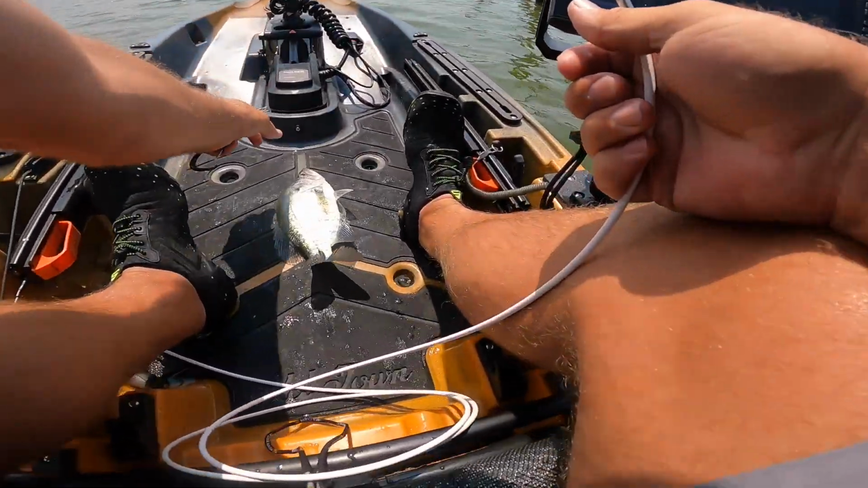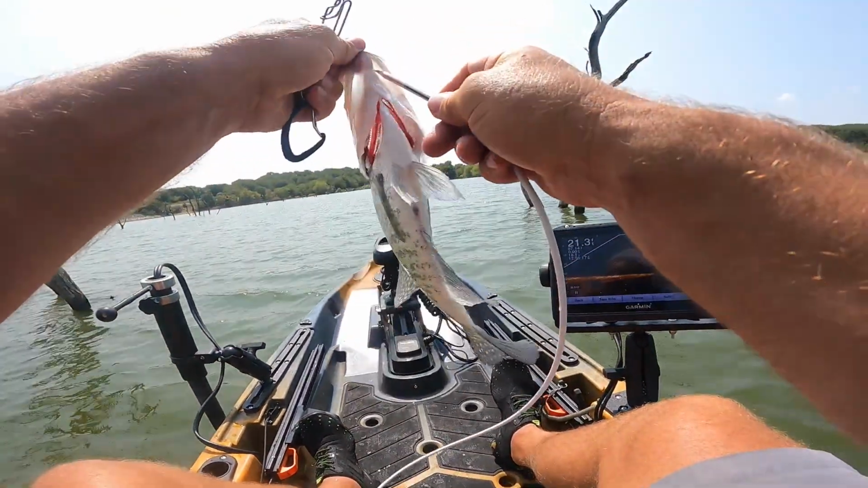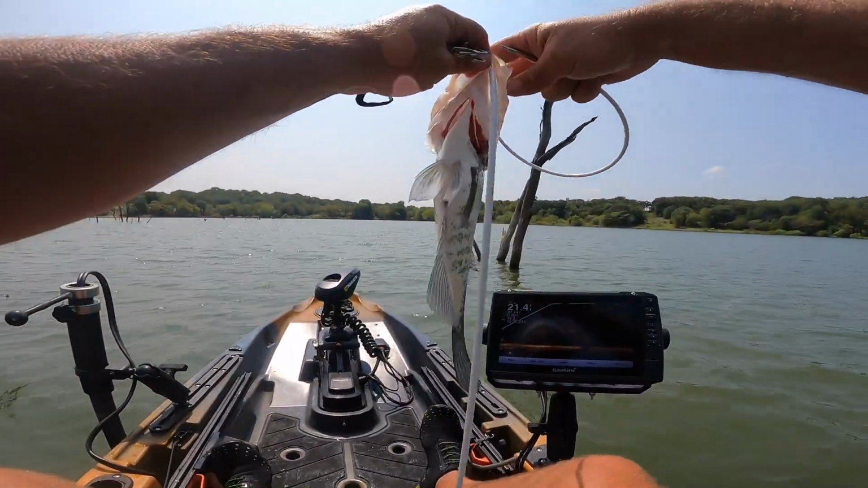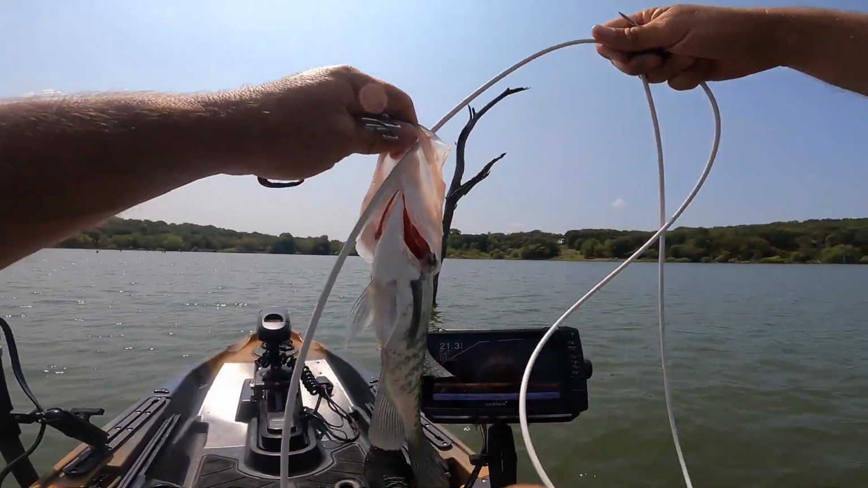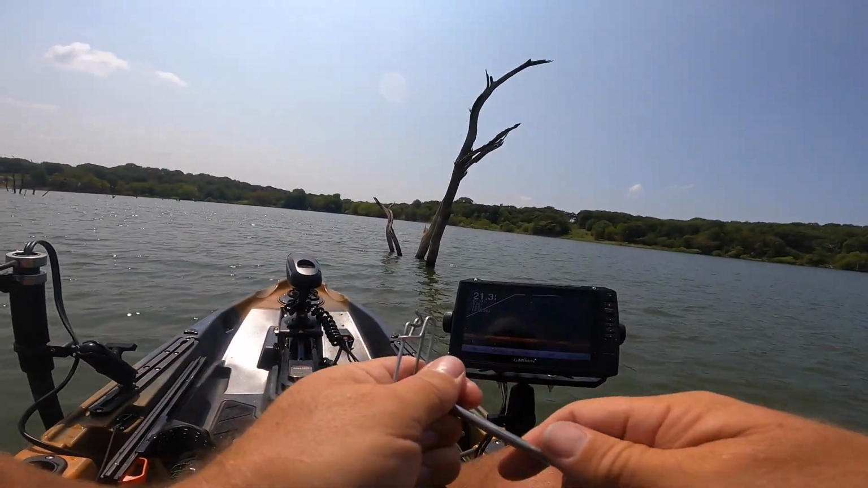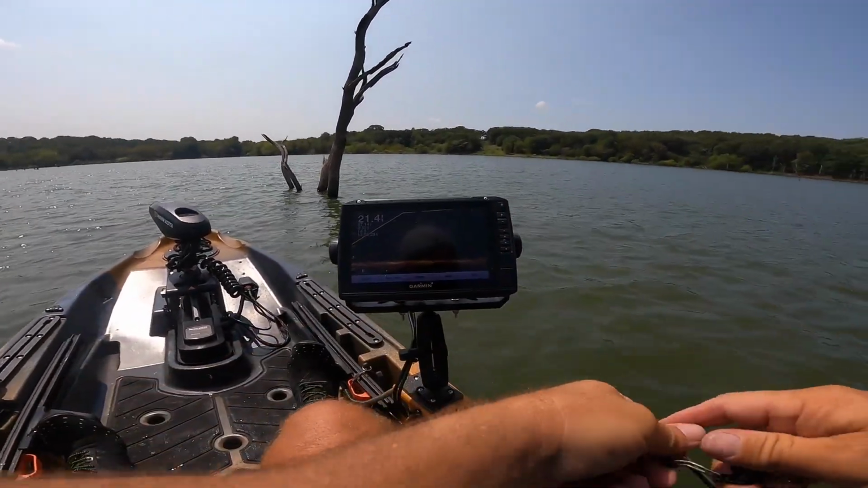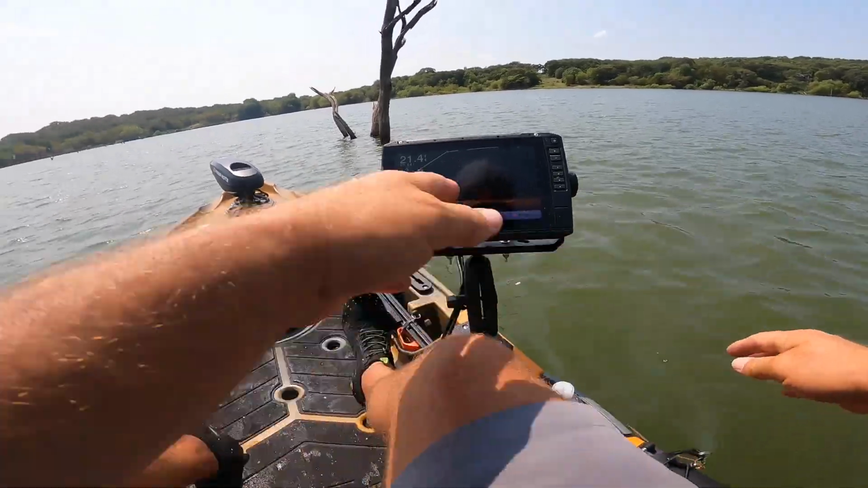All right, that's a big one. That's a big girl. That's not bad for my first stringer fish right there. Not bad. Put it on a stringer clip. Stinky pants stringer. Clip it on.